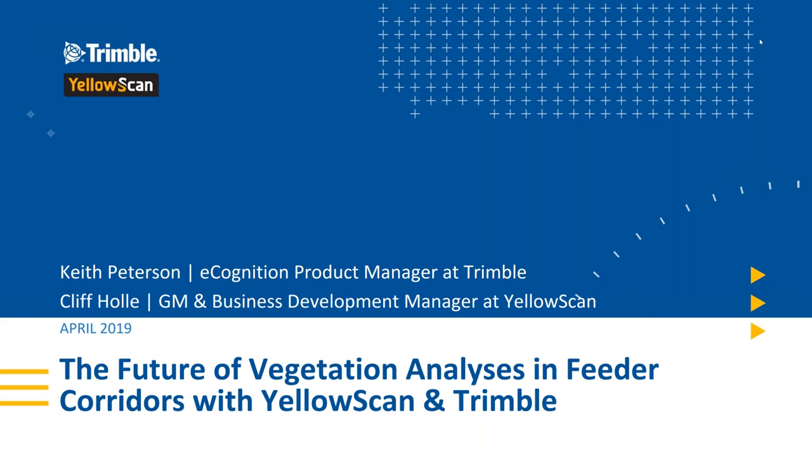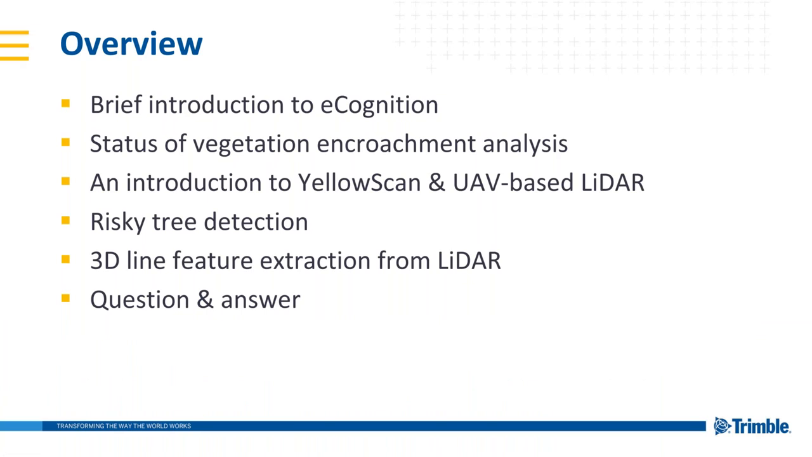I'm going to give a brief introduction to eCognition to begin with. And then we'll look at the current status of vegetation encroachment analysis out there on the market. And then we'll get an introduction to YellowScan for anybody who's unfamiliar with YellowScan. This is a good chance. Cliff can cover all the ins and outs of YellowScan and UAV-based LiDAR, a really cool technology that's been becoming more popular over the last several years.